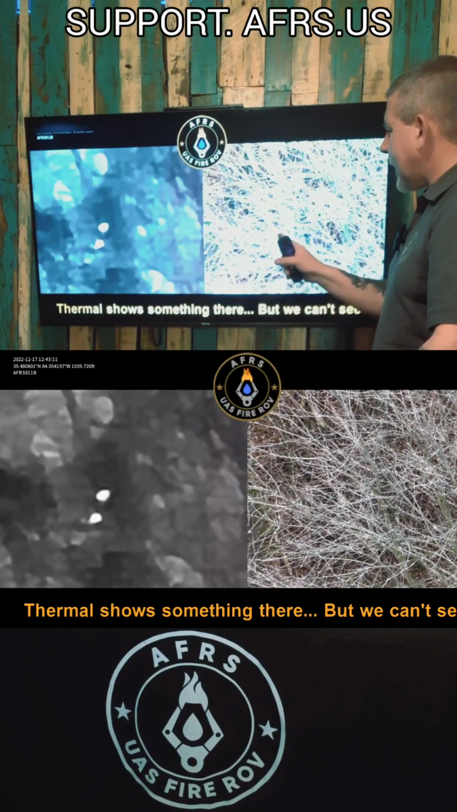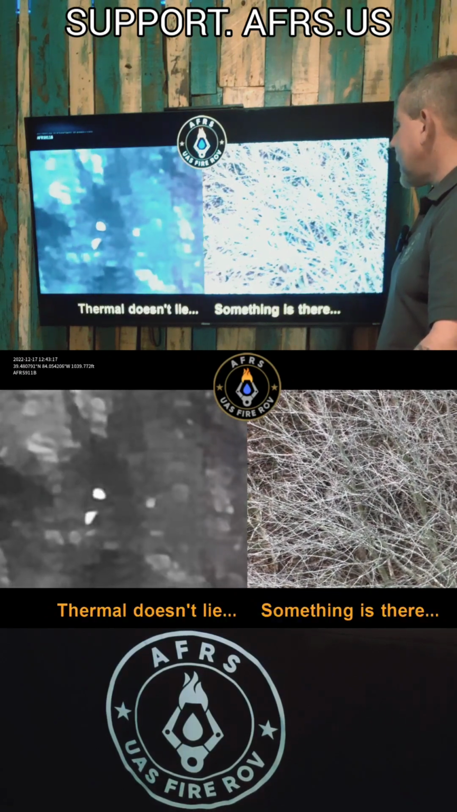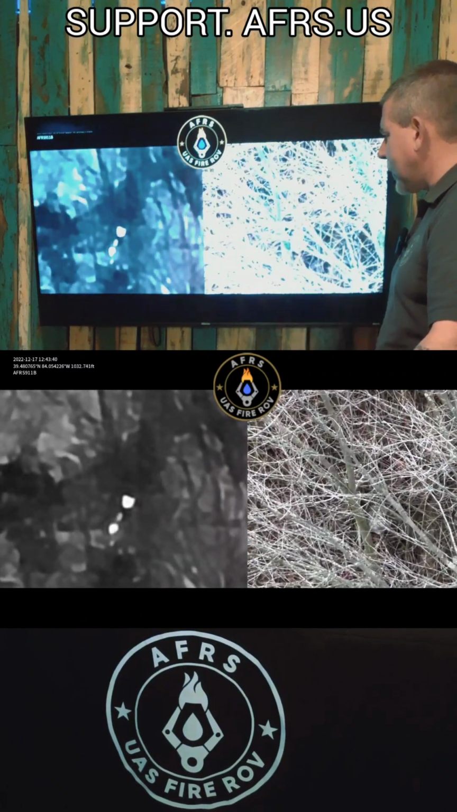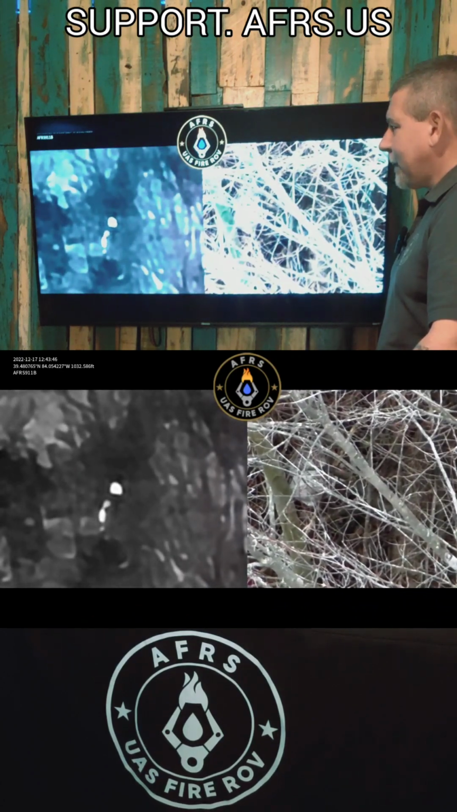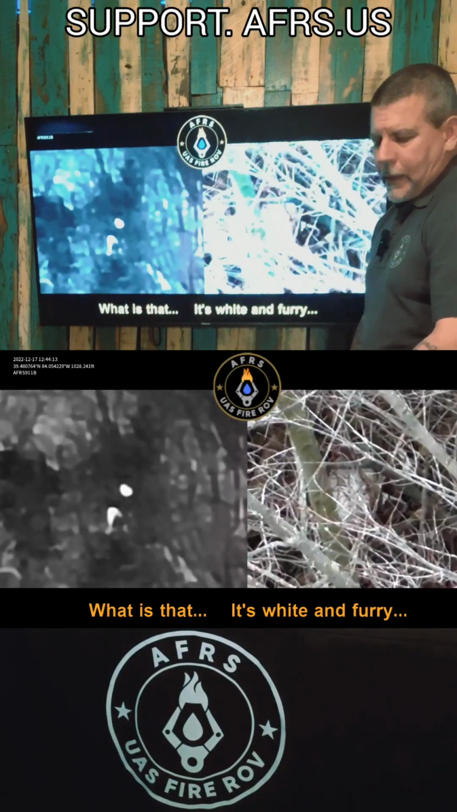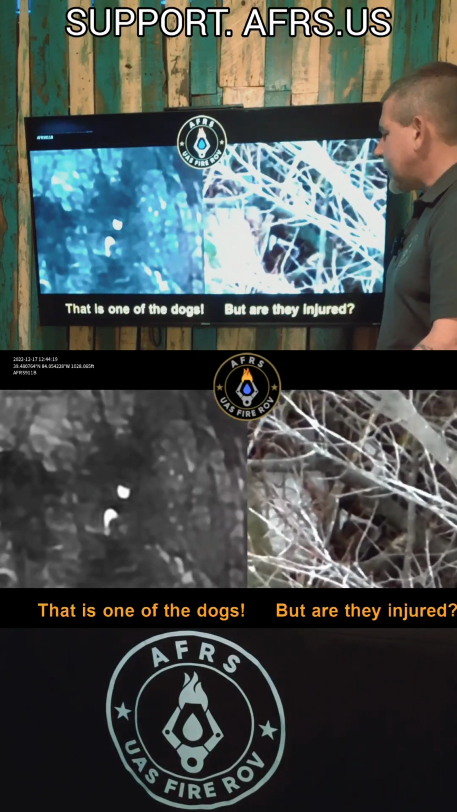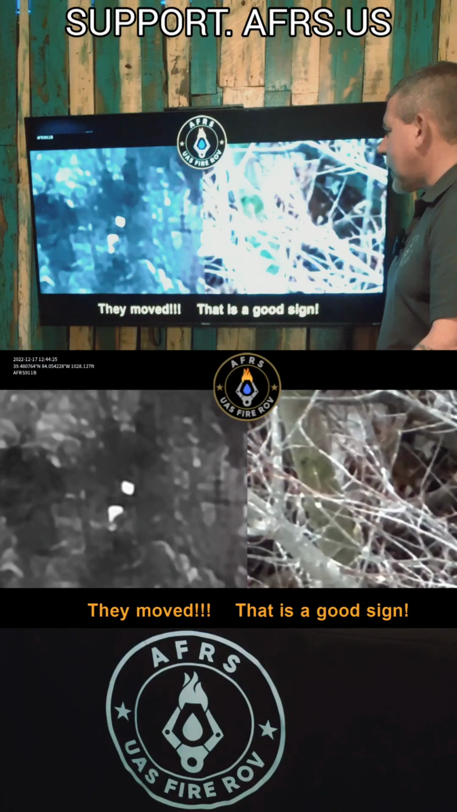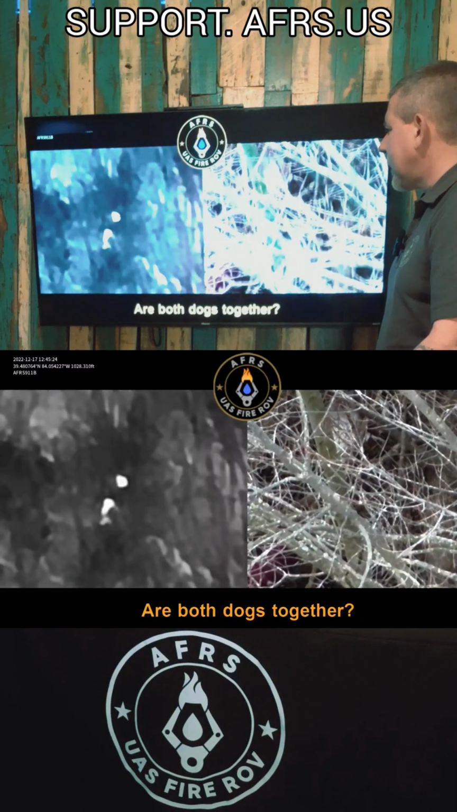And down inside this thicket, I can just barely see some object in there. I keep trying to reposition myself to try and find a gap and a hole through the twigs there. As you can see, I'm zooming in. And one of the things we do when we do public relations outreach for lost dogs, we never give the owners false hope. We wait until we have a confirmed target before we actually contact the owner. So once I was able to identify this dog, I wanted to make sure that it was two sets of dogs. It's pretty clear by the thermal. I just wanted to confirm.